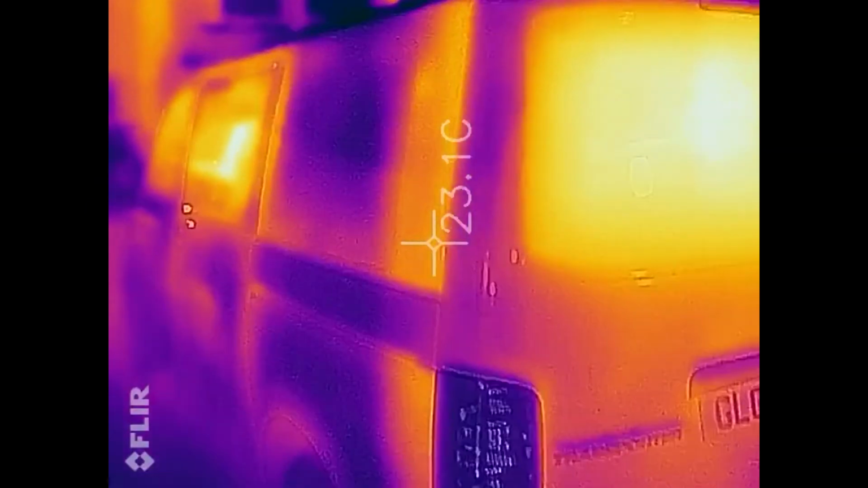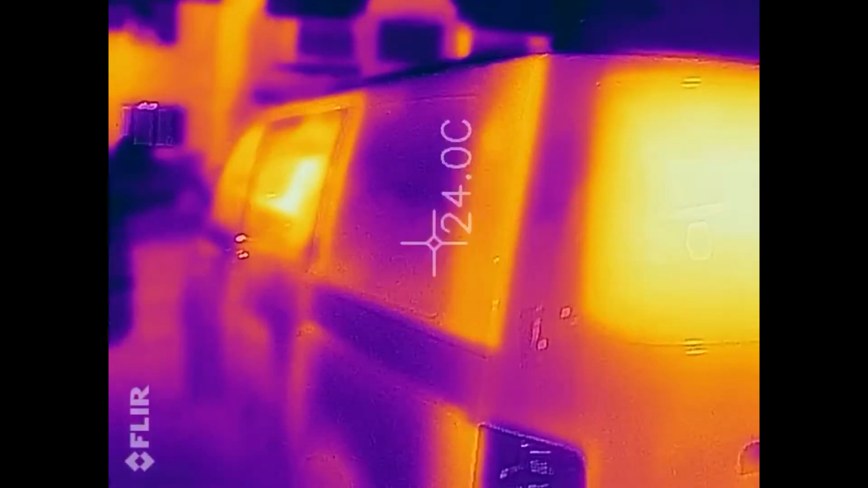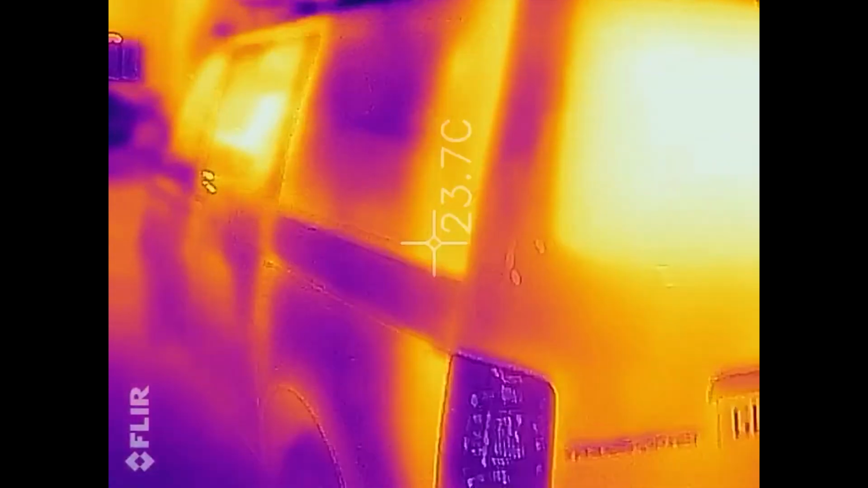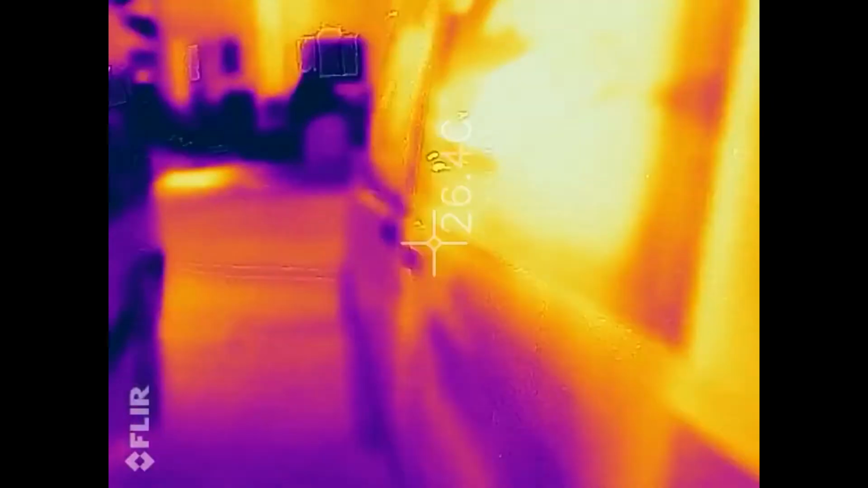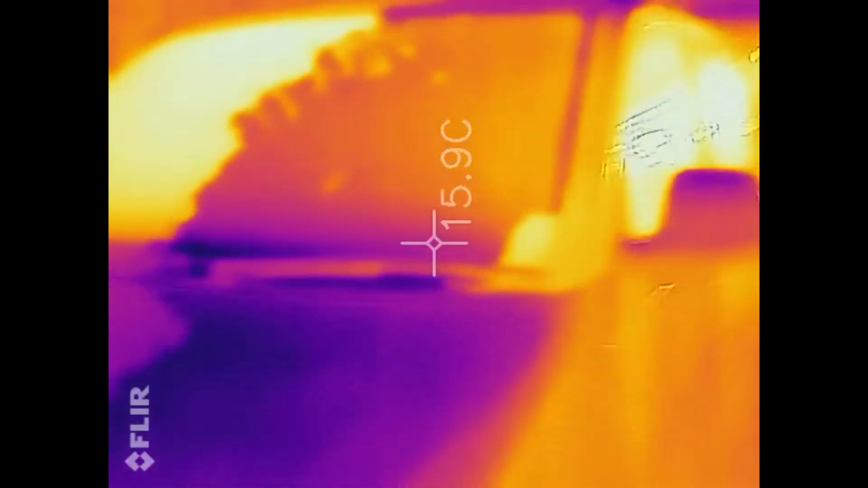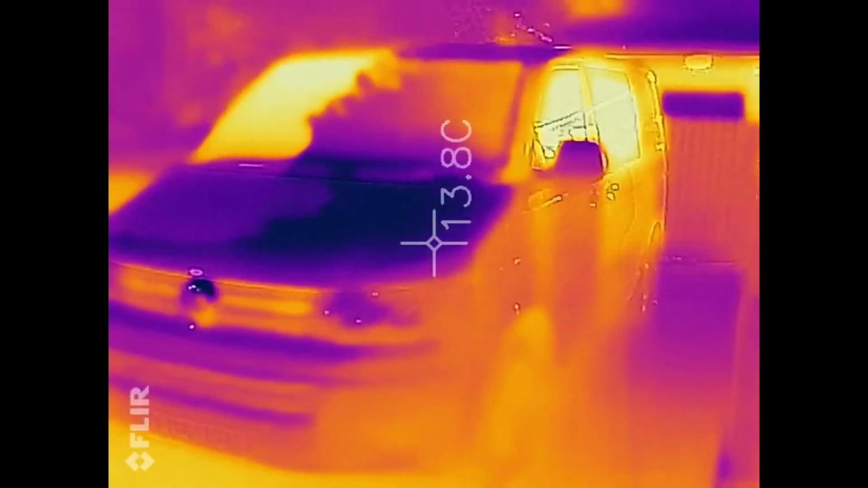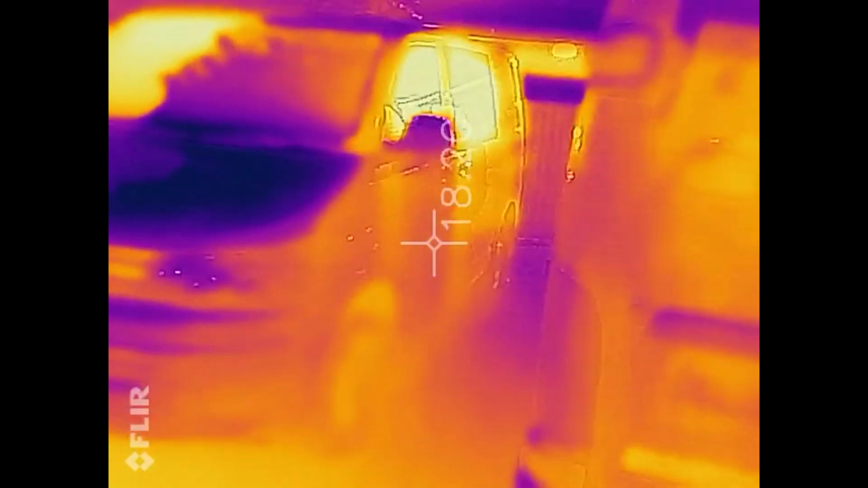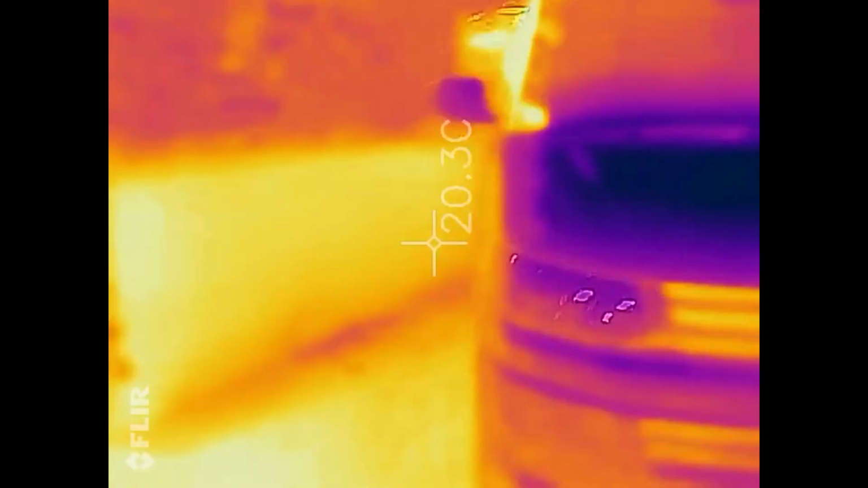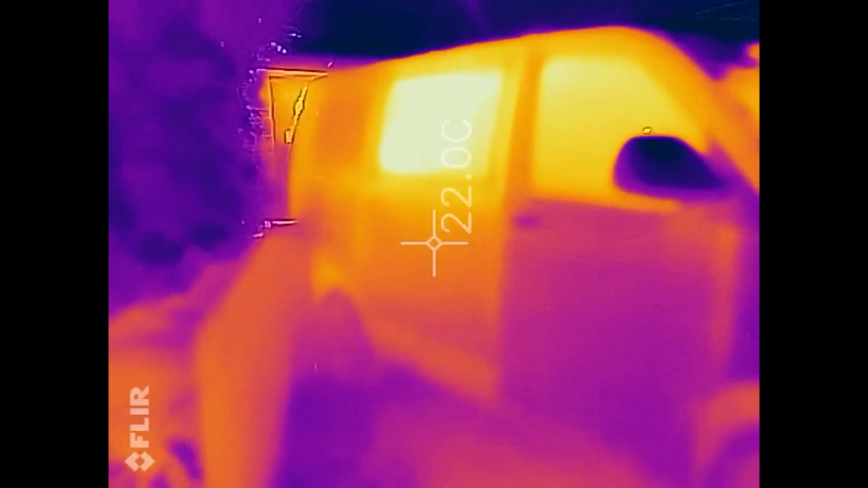But look, there's the double skin of the door pillars, but look at the panels that I've insulated, they're purple, they're not letting heat out. Look at it from the front. It is glowing a little bit. And this side was really glowing last night. No, that's all pretty similar.